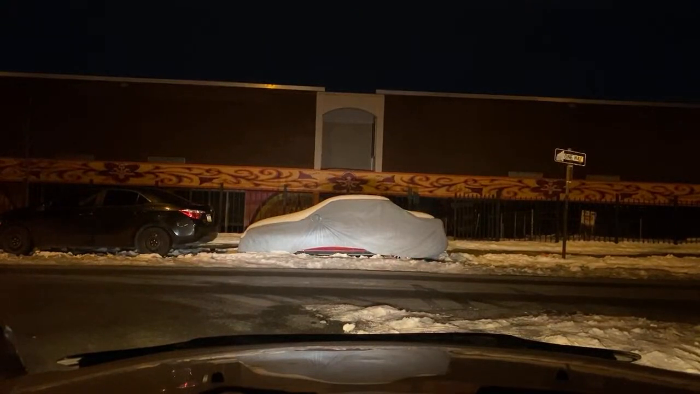There's cops everywhere, son. We bound to get pulled over tonight. And guess what? I'm riding dirty. I got some bad inspections, but it's cool because I can beat that with just getting my inspections updated.